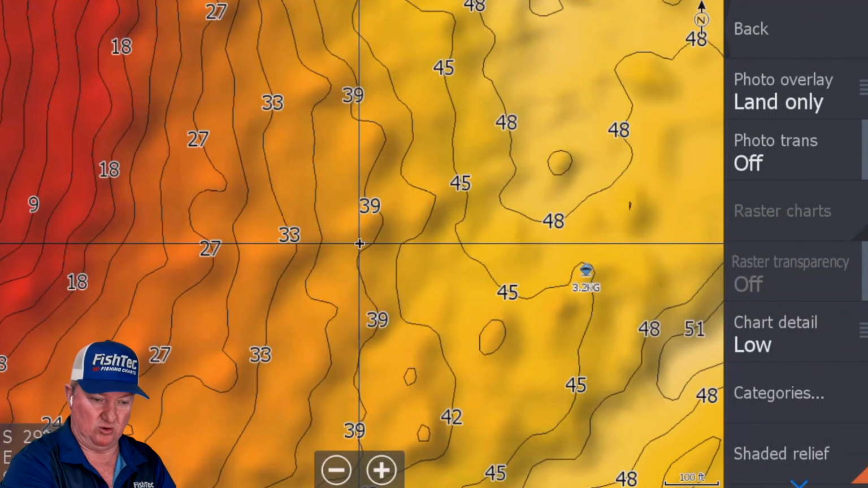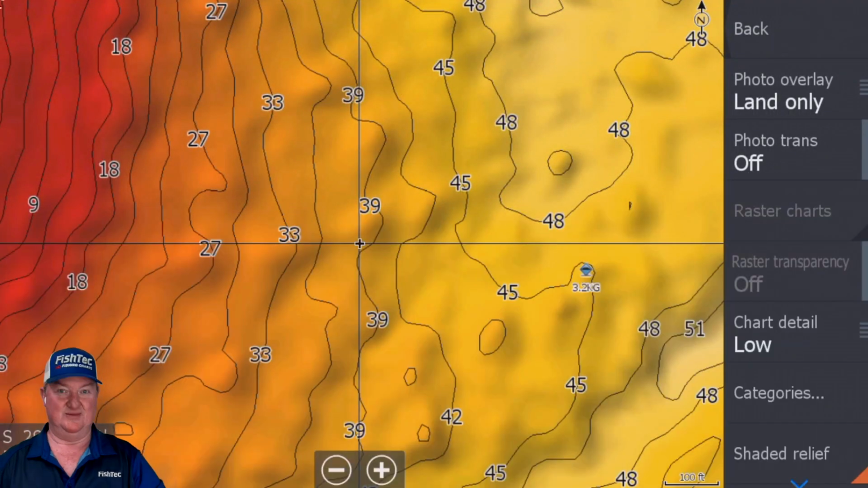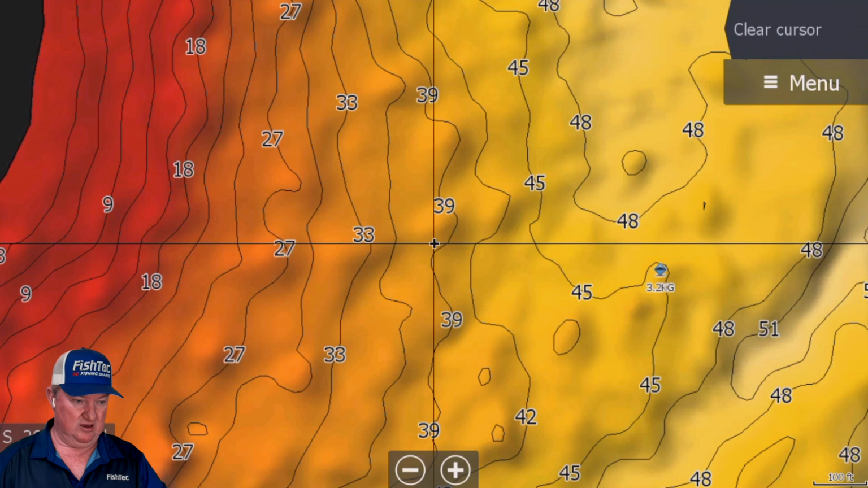Let's turn that waypoint off. No, that's too much work. I'm not going to do that. Okay? Look at all those little points.